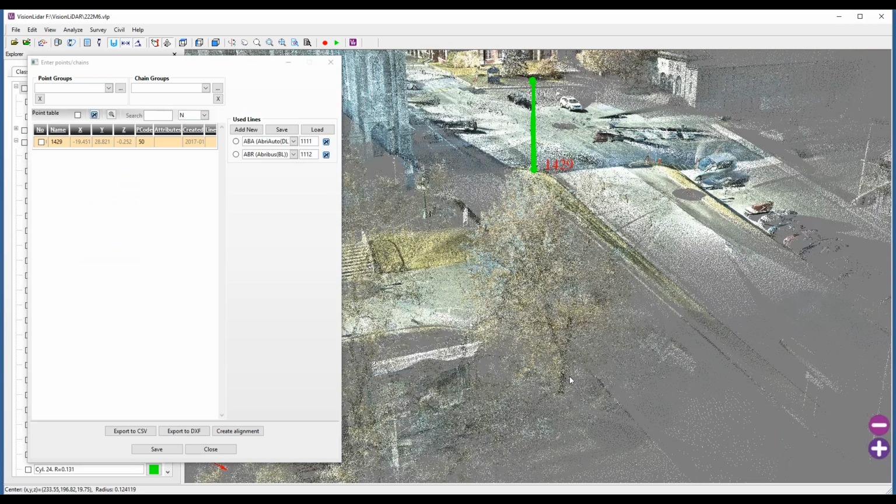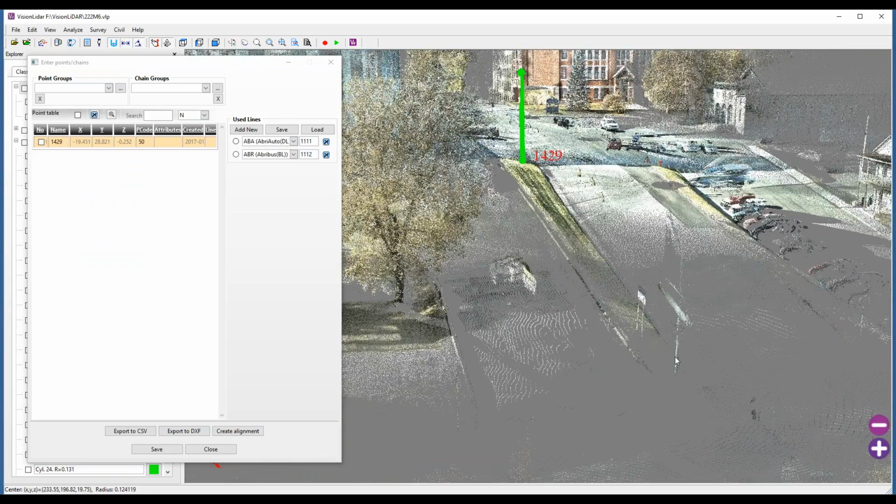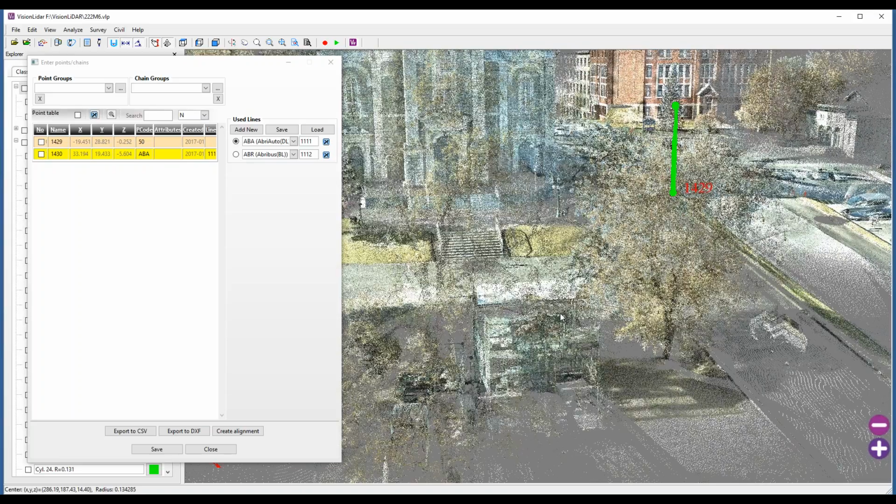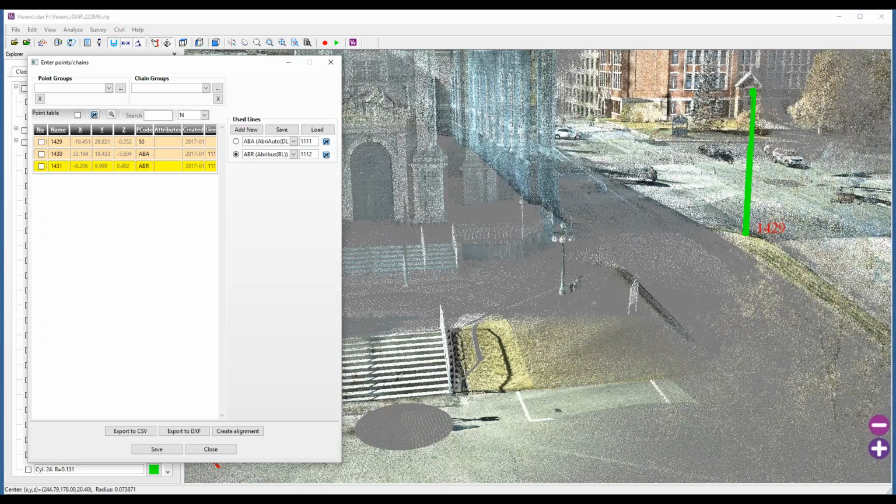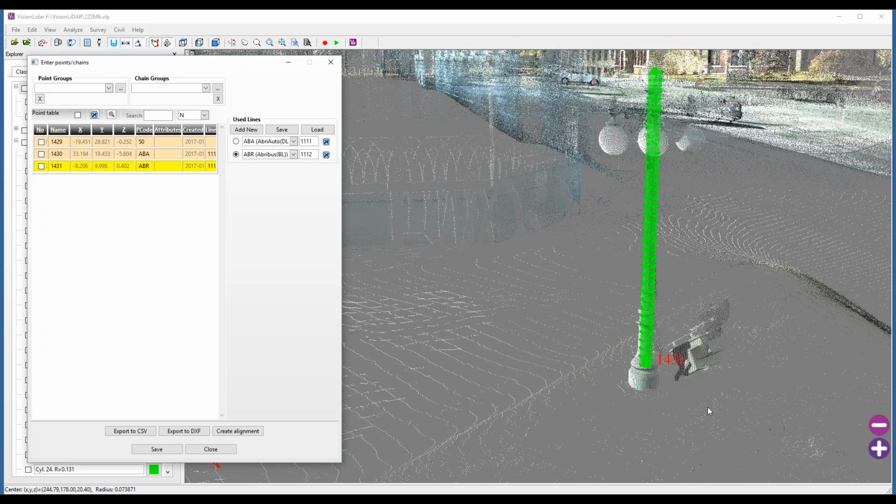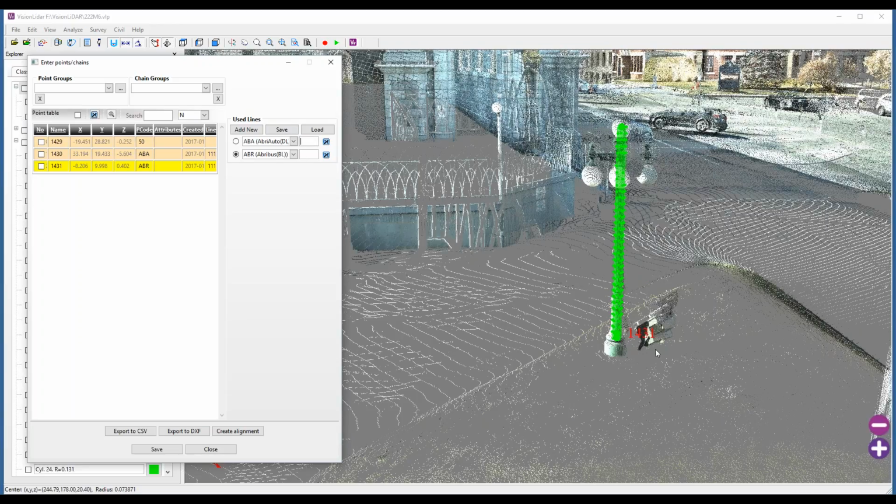So it can be any type of cylindrical object. Like here you can see a lamppost, but it could be a fire hydrant or a tree trunk or something. What the software does is create a cylindrical object, but it's also placing a point at the base of my cylinder, and we're also storing here the radius information for the cylinder.